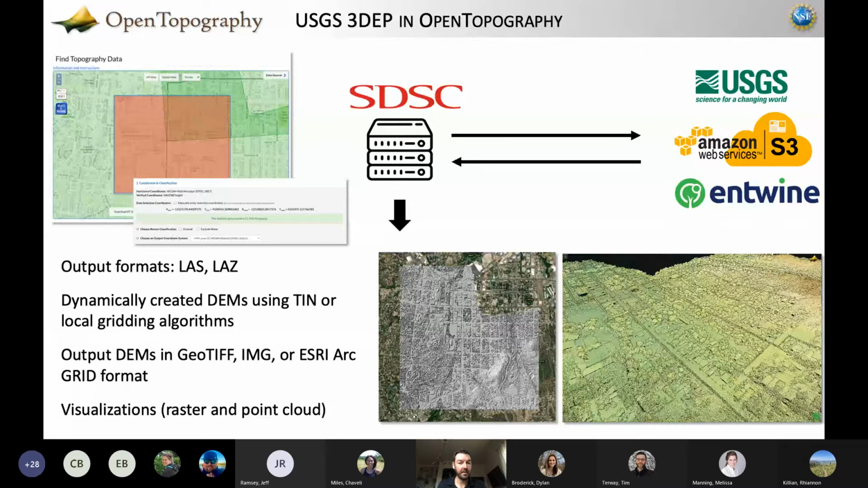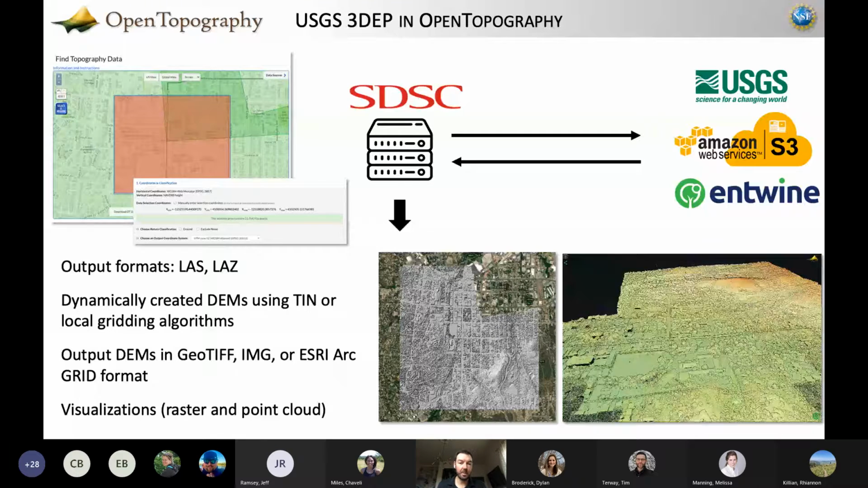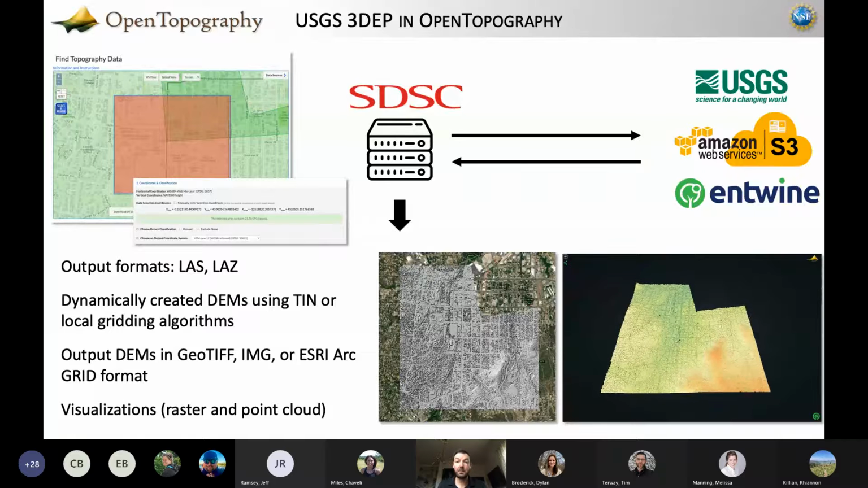So this is something we're trying to navigate right now, is how to unlock 3DEP for everybody through Open Topography. And hopefully there'll be some updates on that this coming year at least.